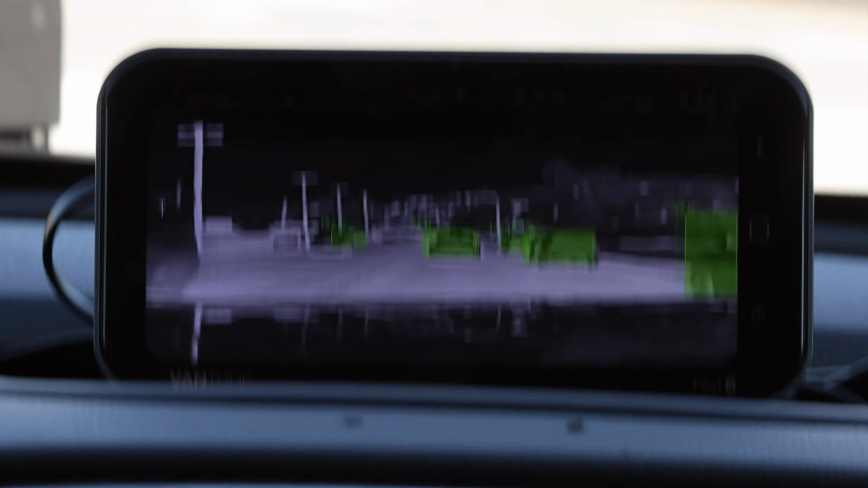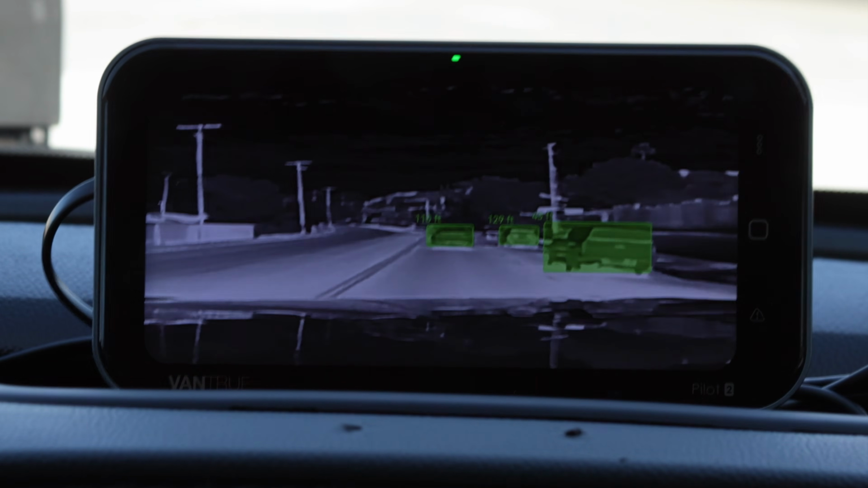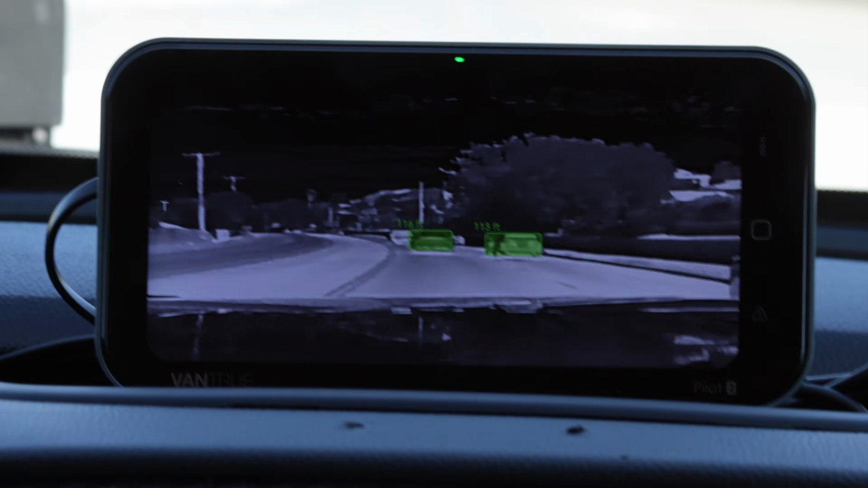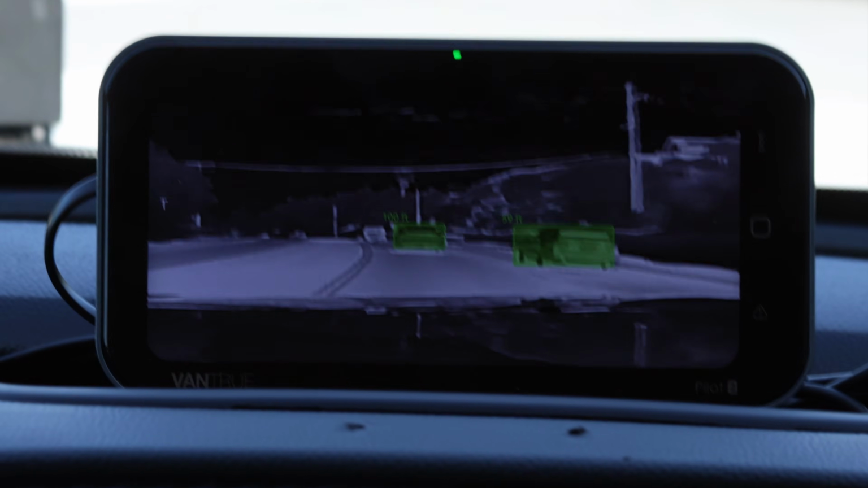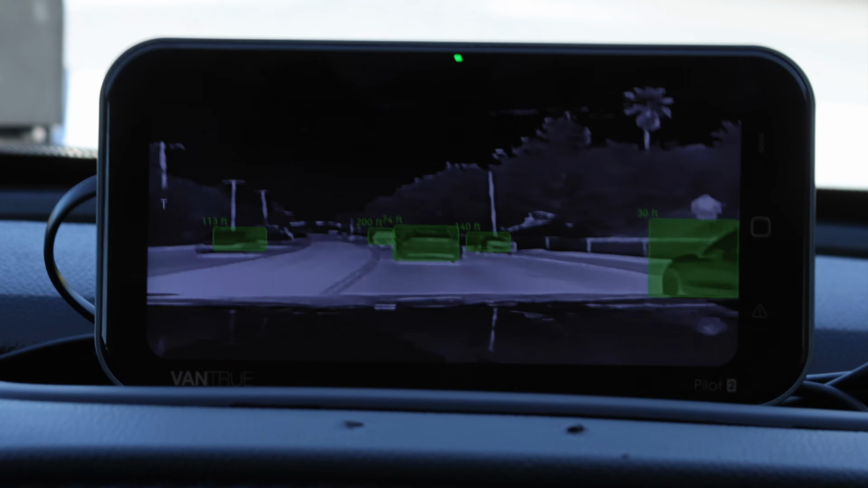Once I get onto the freeway, if I am too close to the car in front of me, it'll turn that box bright red. In other scenes where I had a raccoon in my neighborhood and it was about to cross the path of my vehicle, it turned that bright red as well. And you can also set an alert tone to come on if that's something you want, where it alerts you when there's a possible hazard coming up ahead of you.